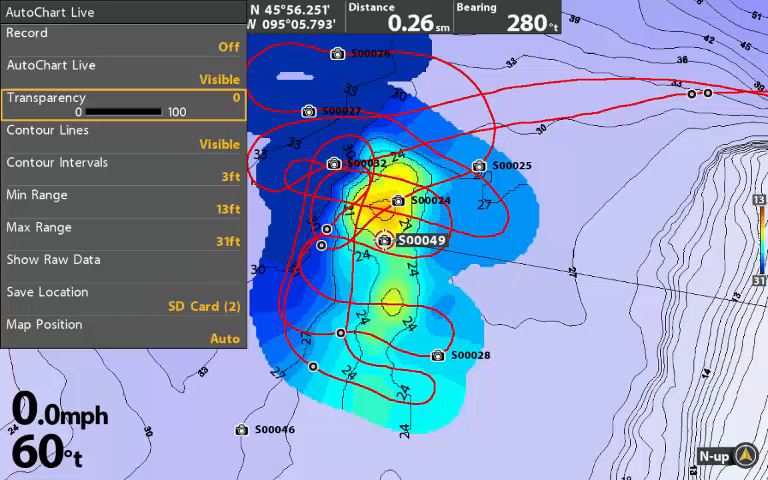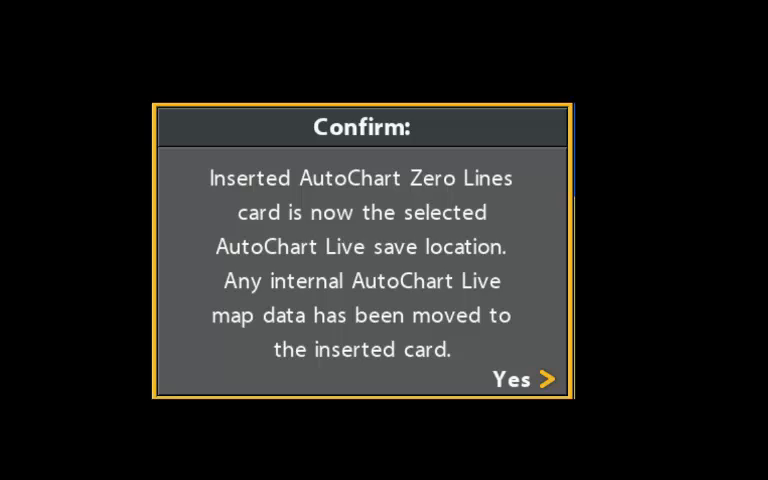I've been live mapping for over 10 years, and it has helped me win fishing tournaments, so make sure you use this powerful feature. I have 2 more tips for you.